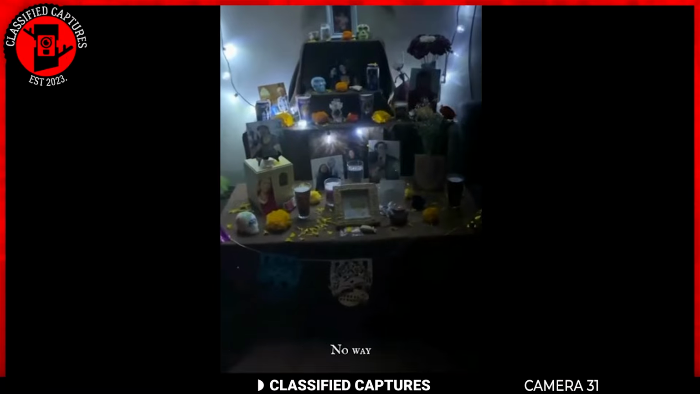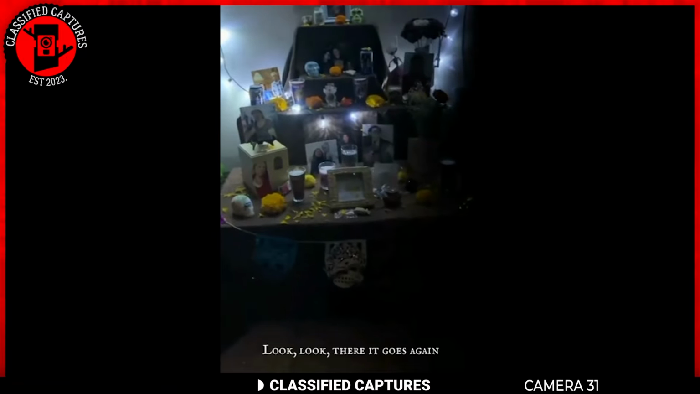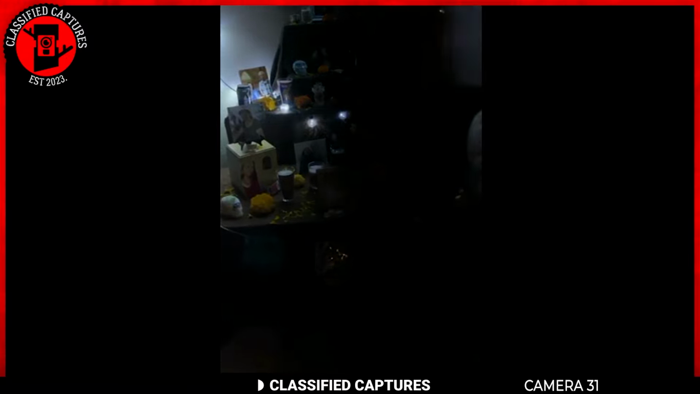A family visited the altar of a deceased relative during a funeral, and one of them was filming when something unusual occurred. A dark shadow moved across the camera lens right in front of the altar, moving from left to right. They all saw it happen.